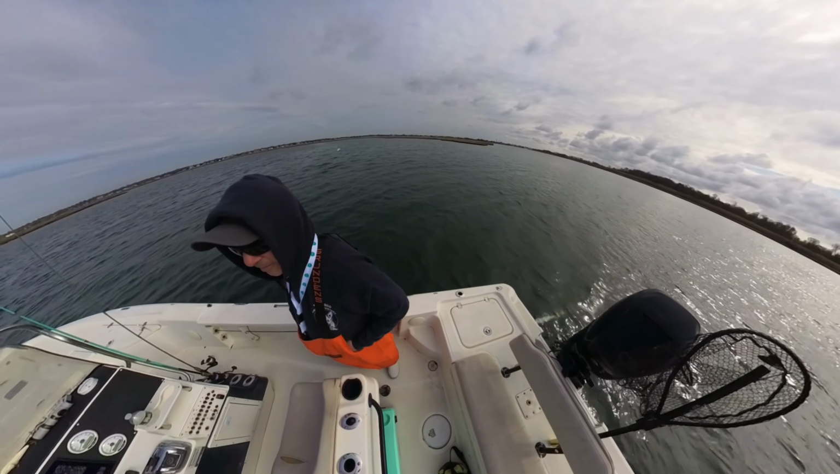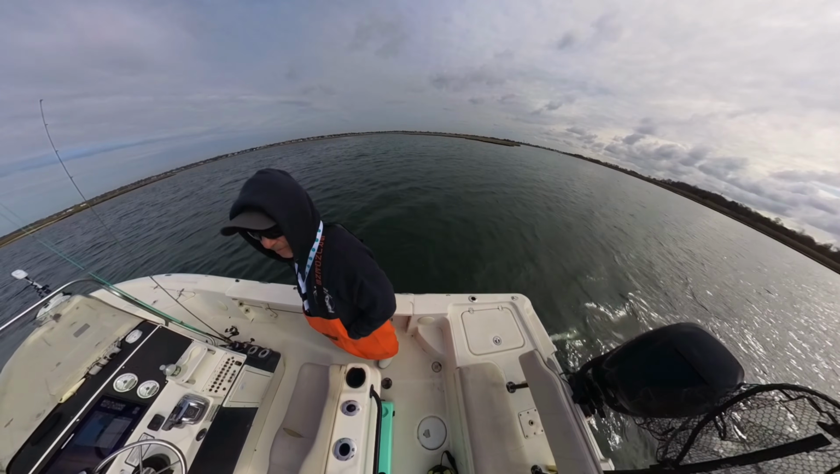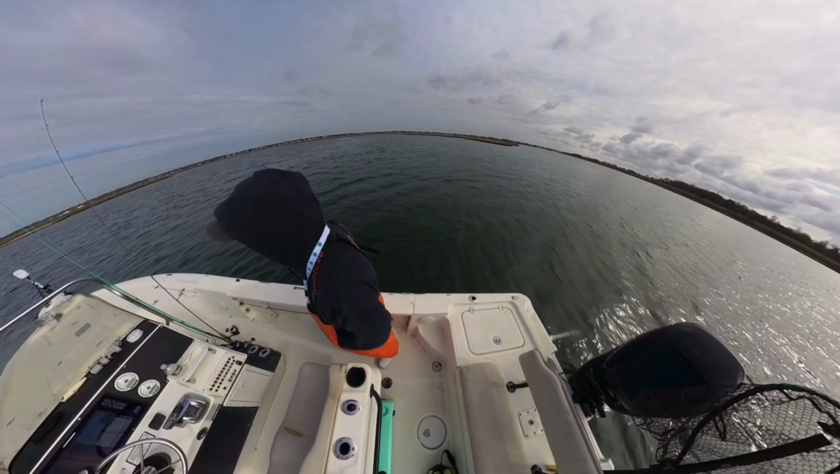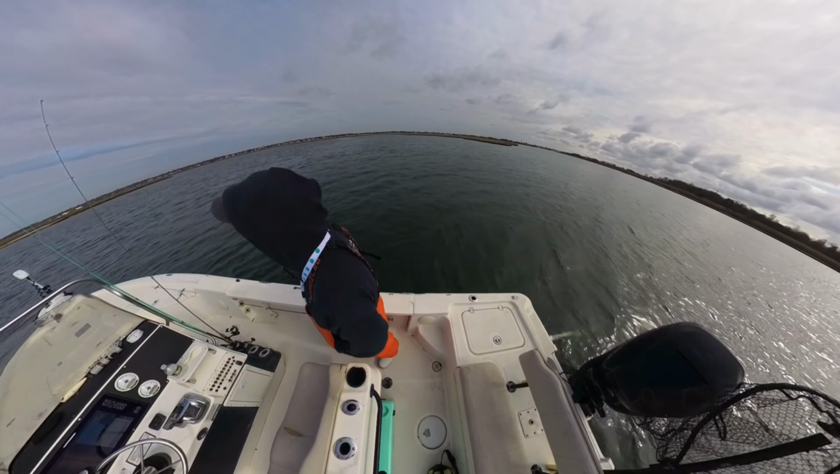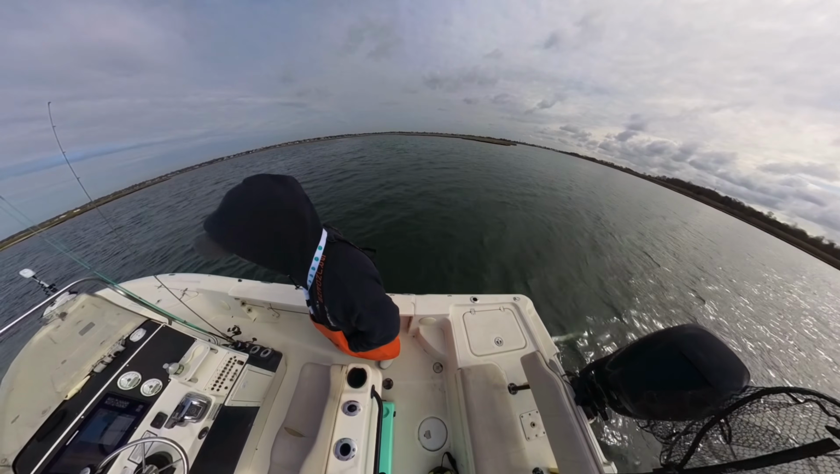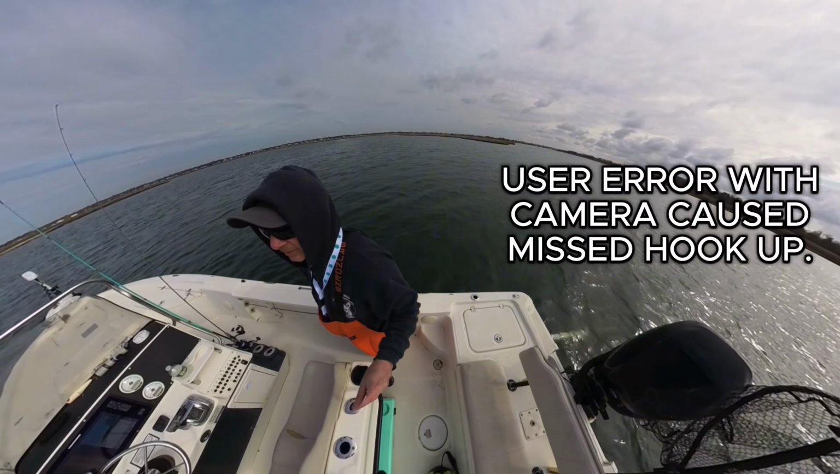When we first got here, we started marking some fish on the side scan, which was great. Had one blow up at the boat, but wouldn't take it. No more action after that. We're going to pull up the trolling motor. We're going to head to the back of the bay, see if we can get some warmer water, see if the action's a little bit better there, see if the fish are sitting in a little bit deeper water.